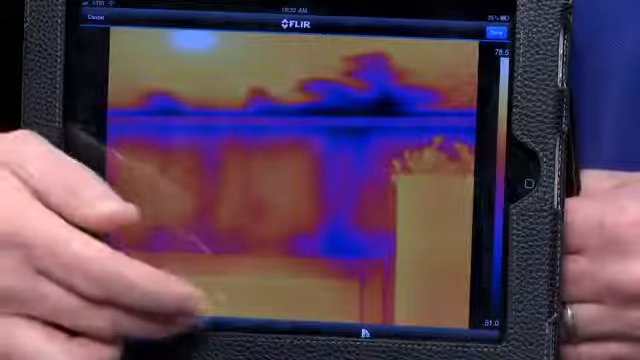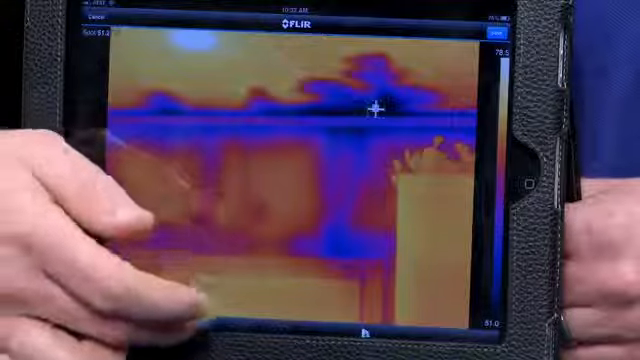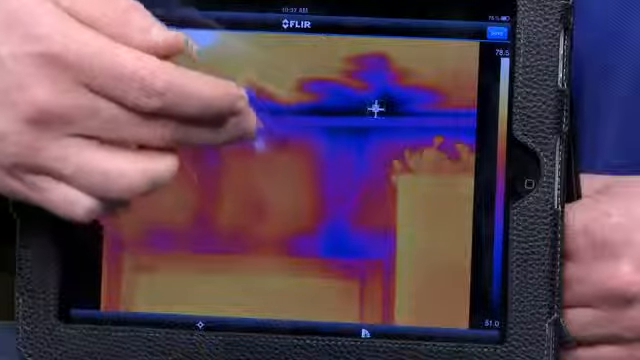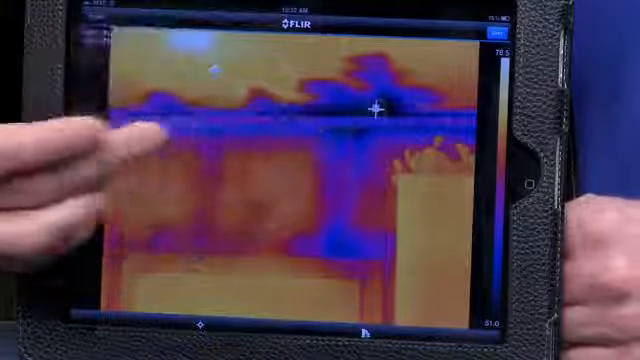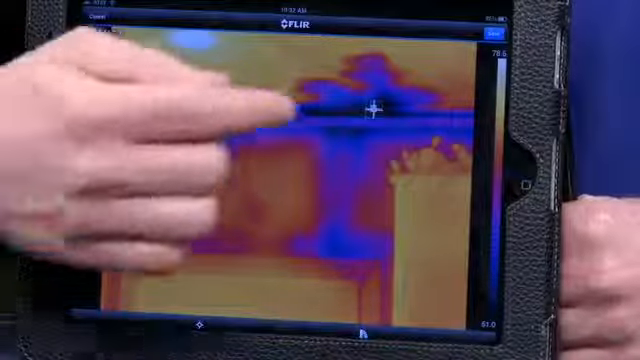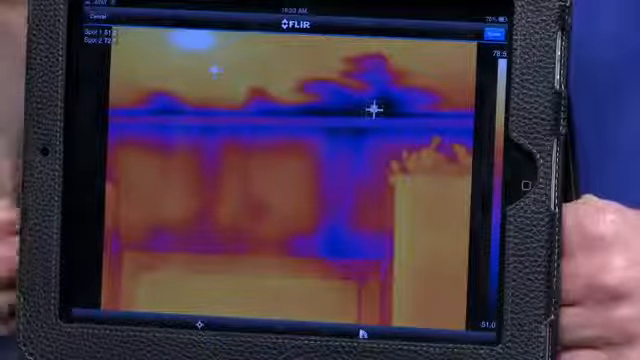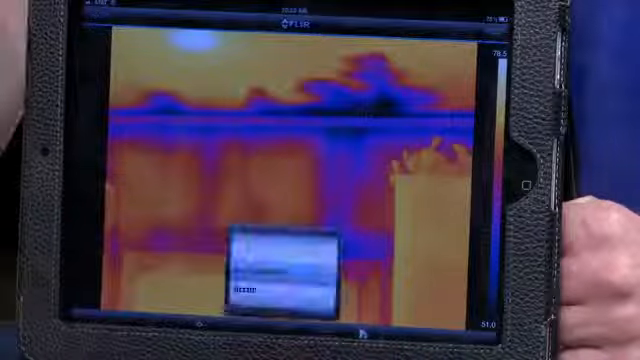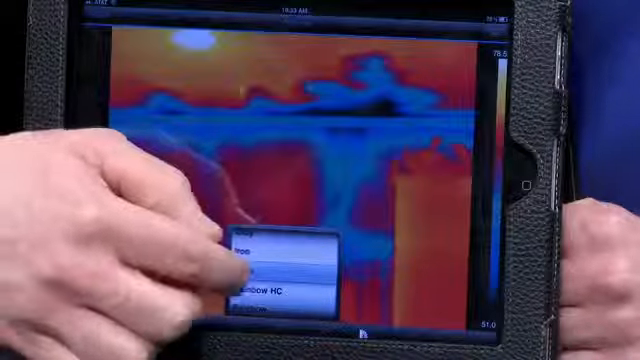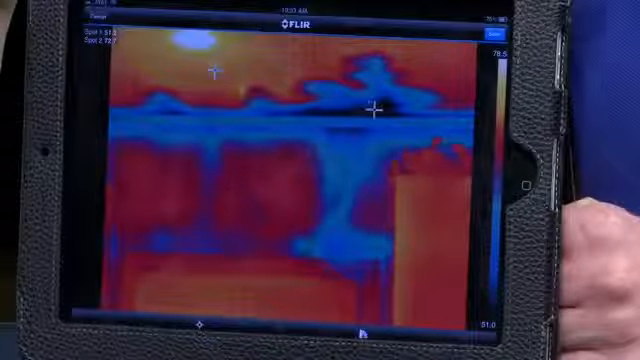to add spot temperatures and move those spots. So I'll add 2 spots for demonstration purposes. One on a dry area and one on a wet area. And because we've got evaporative cooling, you can see that our first spot is much cooler than our second spot. In addition to that, I've got the ability to go in and change my color palette. And of course, this is just personal preference, but we'll leave it at this color palette here.